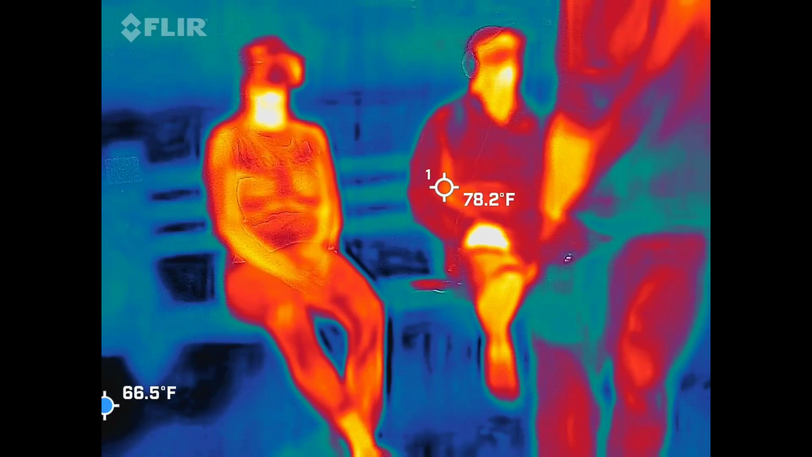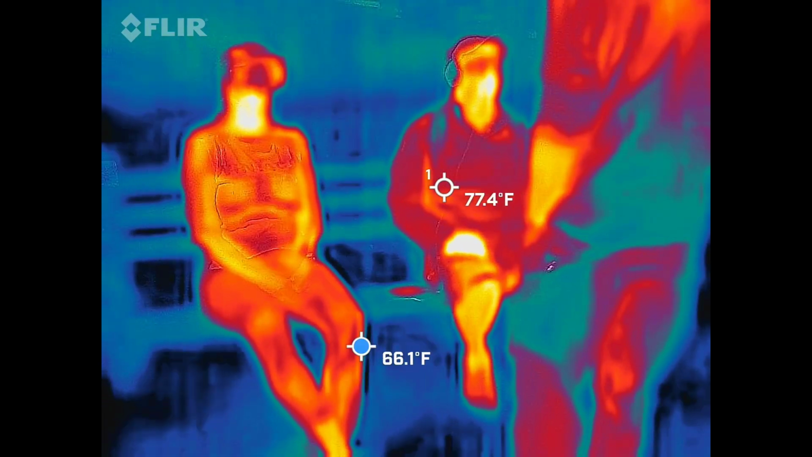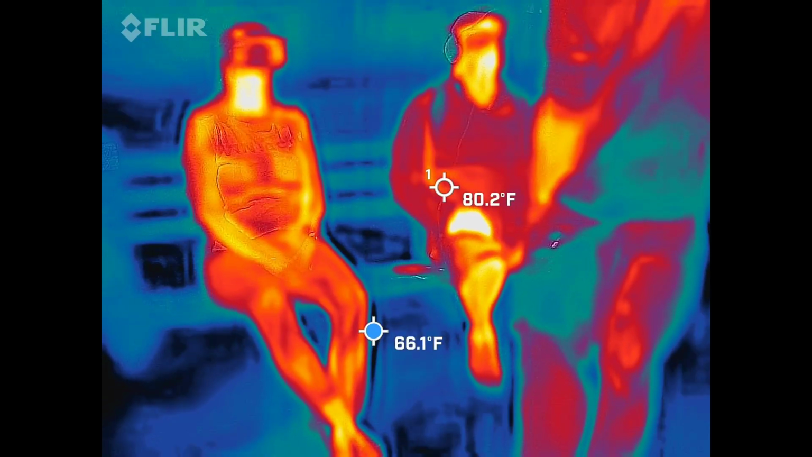Two images. Able to see. Yeah, we blindfold these folks. Henry, tell us what's in this picture. I don't fully understand it.